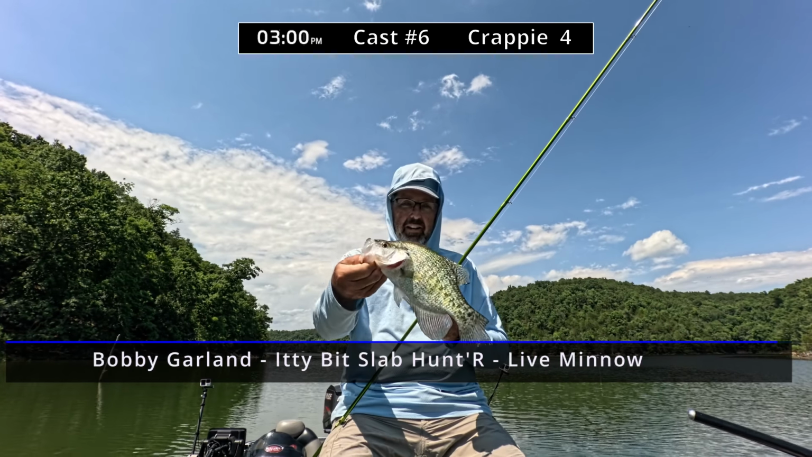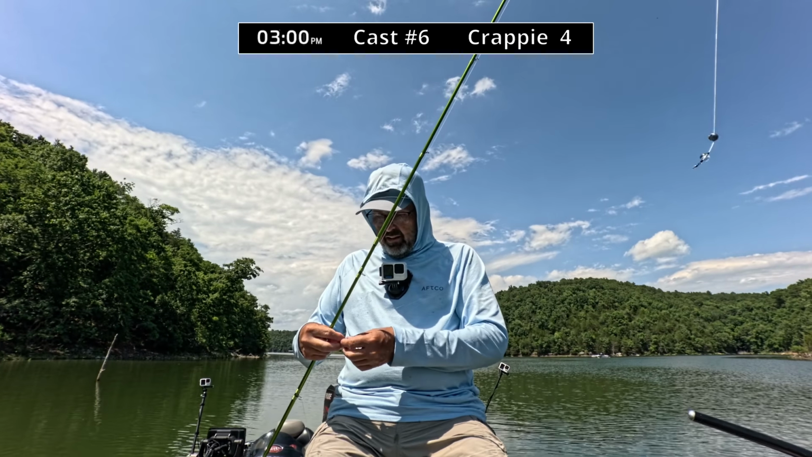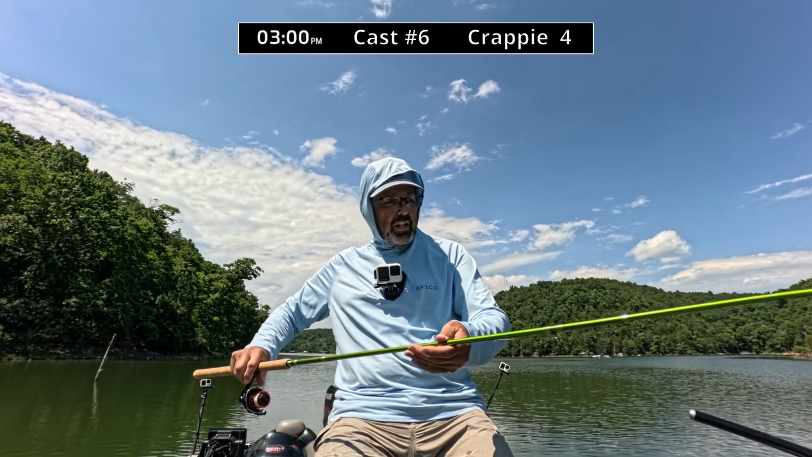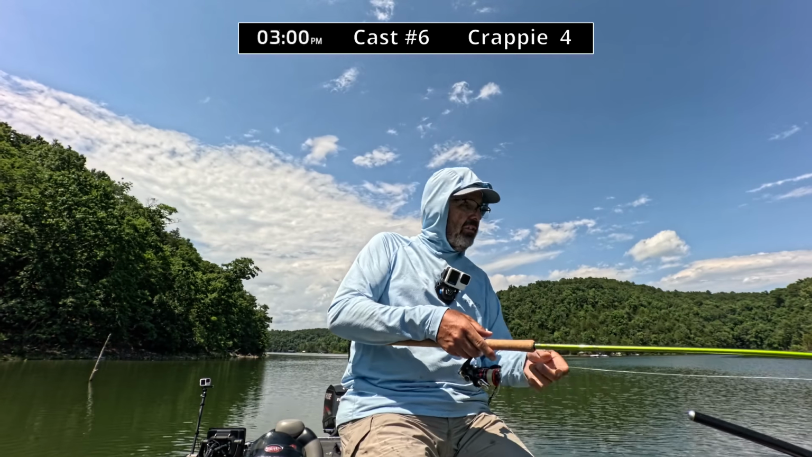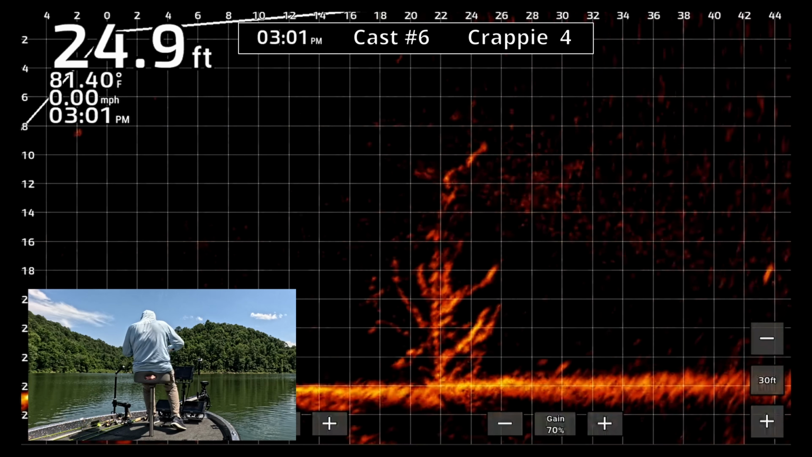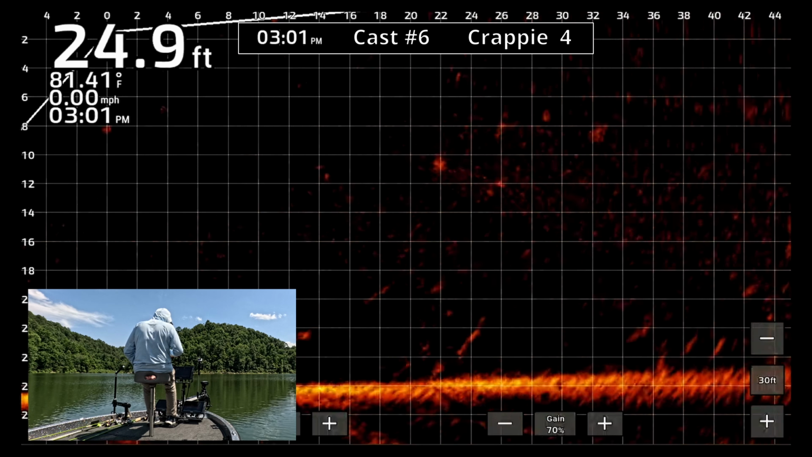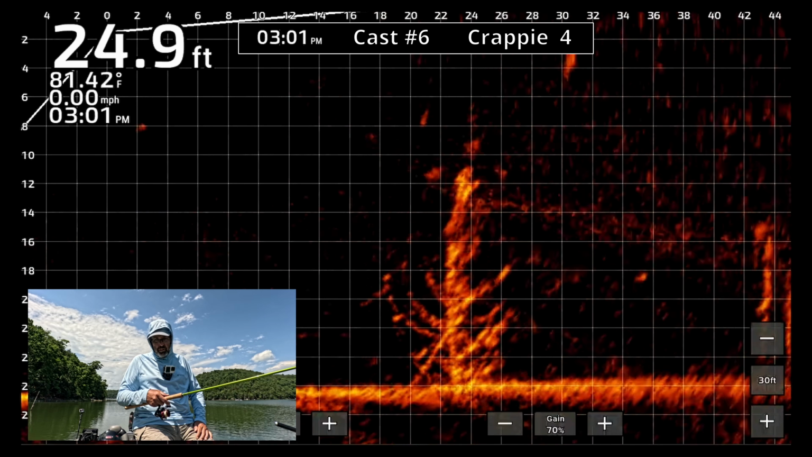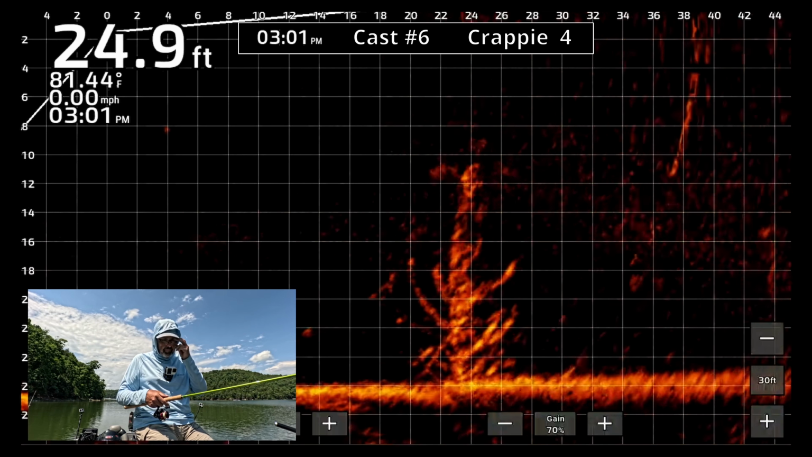Whole bunch of them that size. The time is, we're in mid-June right now, and these fish have not headed back out to the main lake yet. They're still back here in the creeks. I think this tree might be done. I don't see any more. The fish have left. Let's go see if we can find another one.